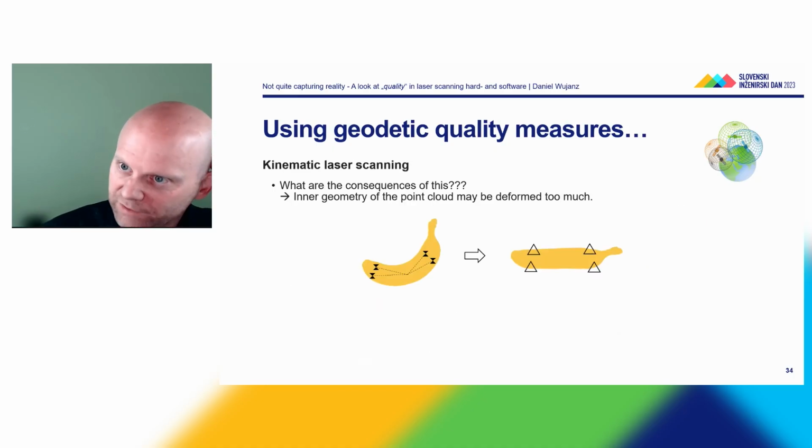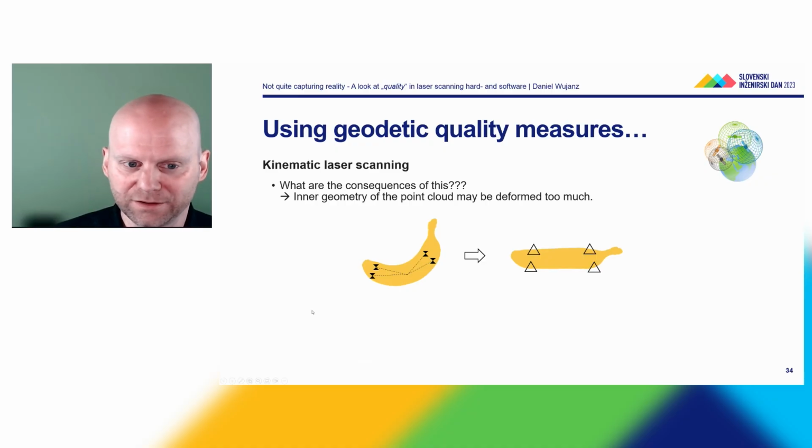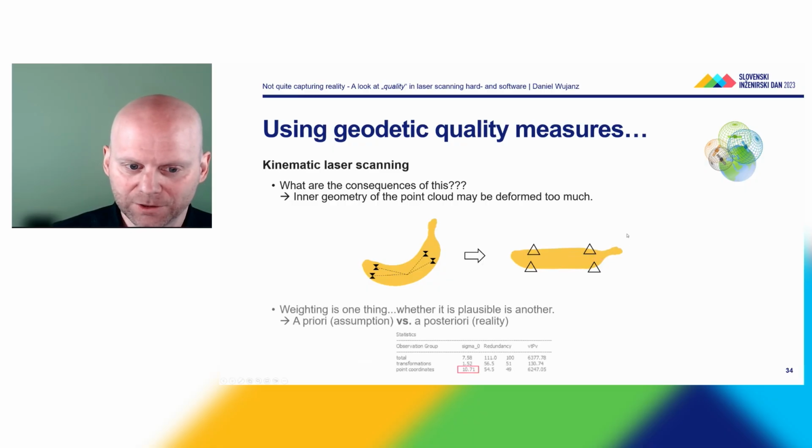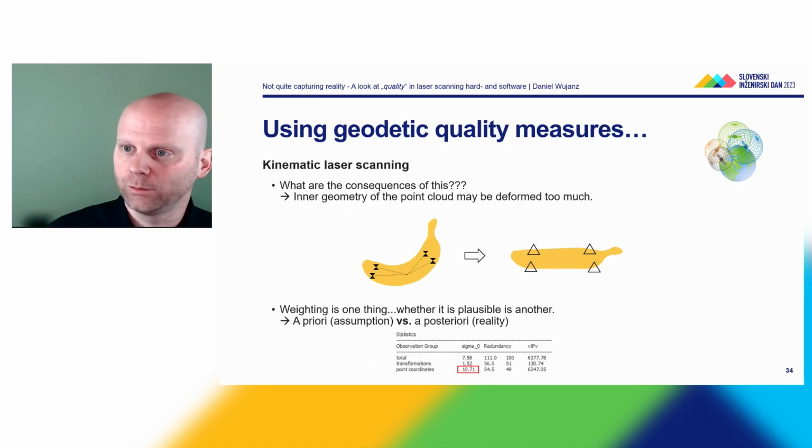So what are the consequences if you use inadequate weights? What would happen if you, for instance, have GPS values and you say they have sub-millimeter accuracy? You deform or distort the inner geometry of the point cloud. So I chose the banana for this. You have a curved banana, and if you put too much tension on it by using inadequate weights, you bend it straight. So this is definitely not what you're looking for. Weighting is one thing, but whether it's plausible or not is an entirely different kettle of fish. So we always like to prove that my weights have been plausible.